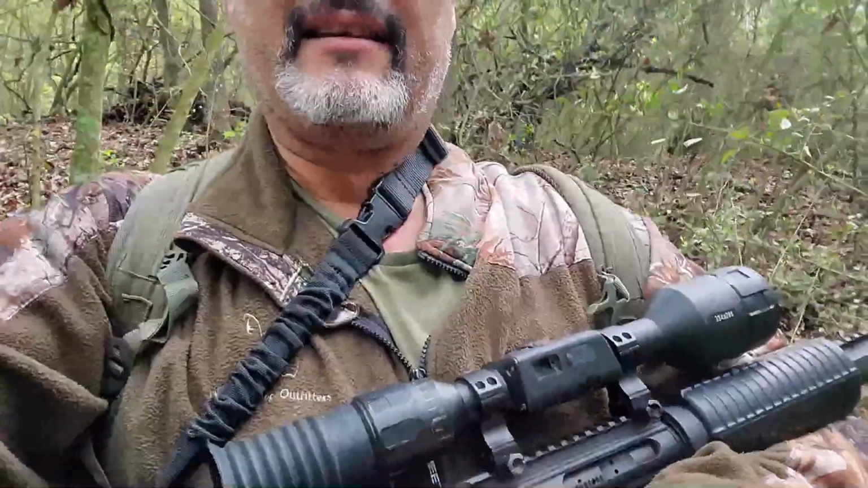The ATN did its job. I think it looked pretty good for, like I said, it was basically about 40 yards, 45 yards. It wasn't 50, where I shot him from. So you could see the clarity in the ATN. It worked just fine. I did have one issue.